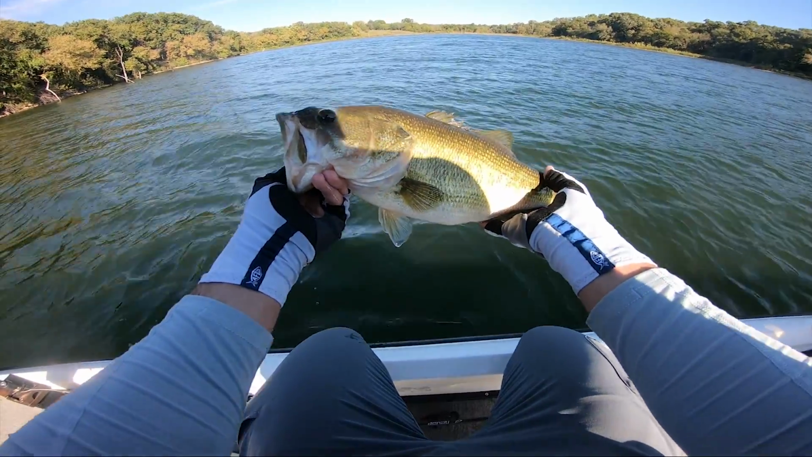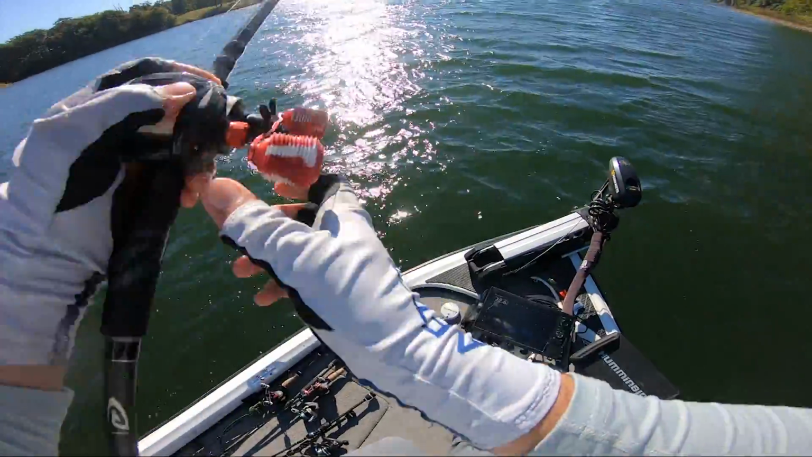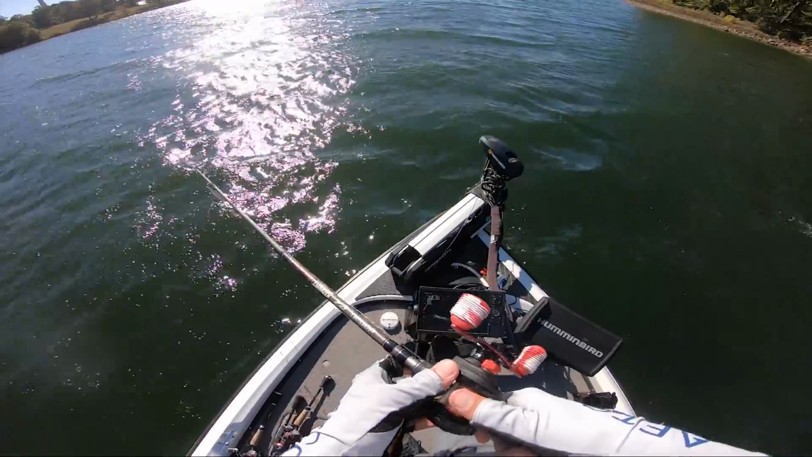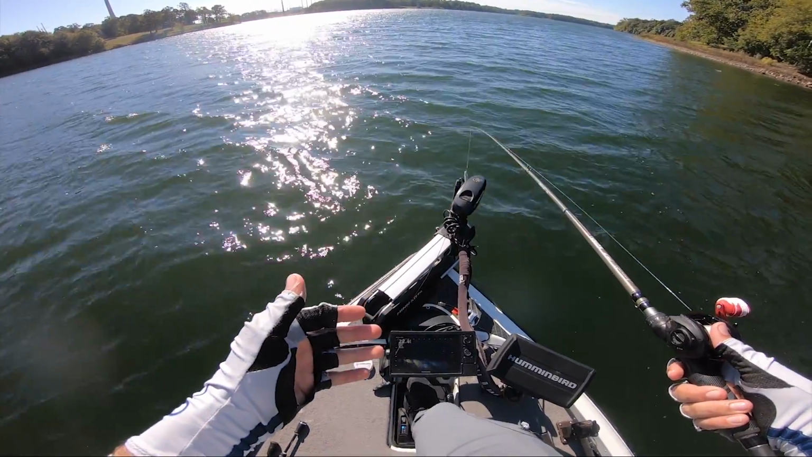Let's get this beautiful fish back down the lake. Oh man, guys, that was pretty sweet. Came up and choked that big bait. I knew there were some good ones out here, guys. It just is a matter of time. You just have to be patient, wait till you see that right little group of fish, and they're really just feeding right on the surface, it seems like.